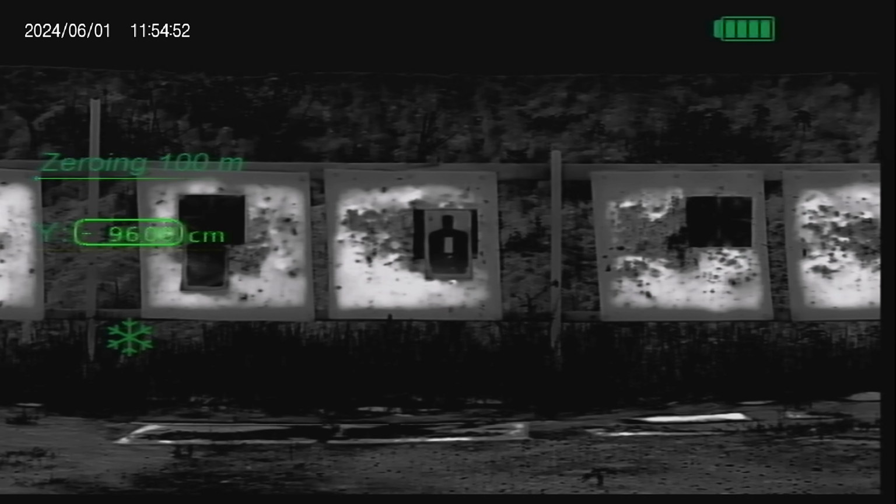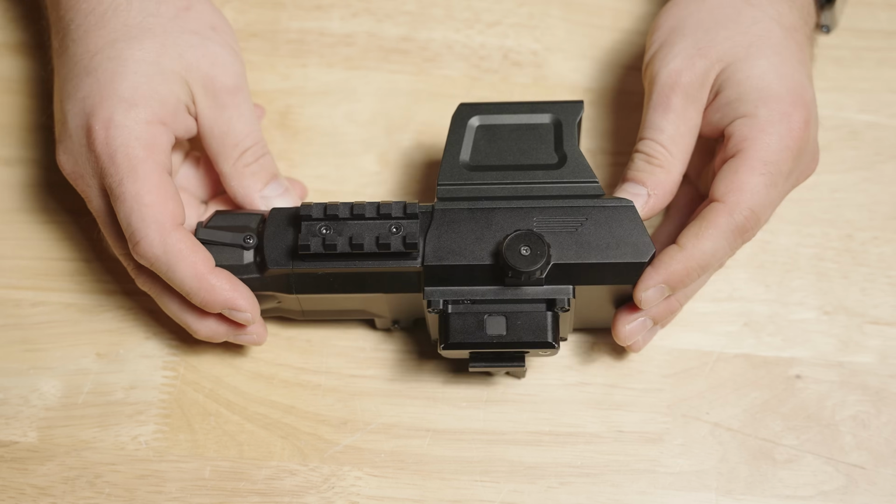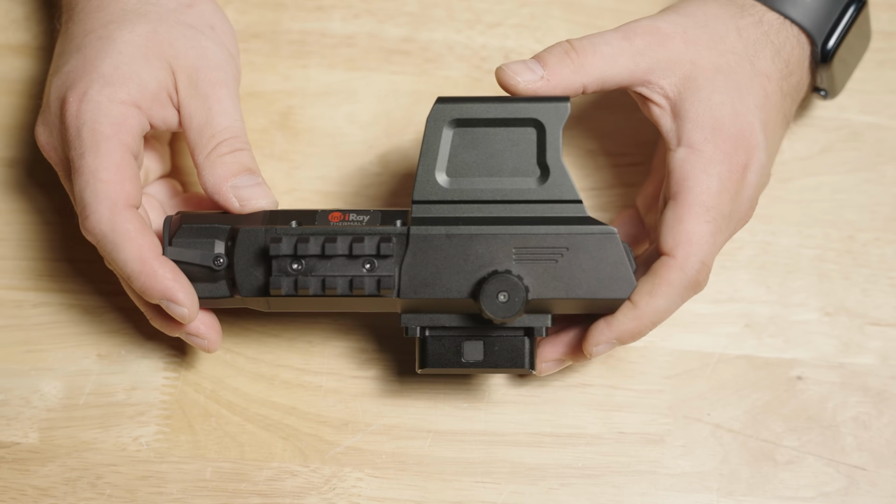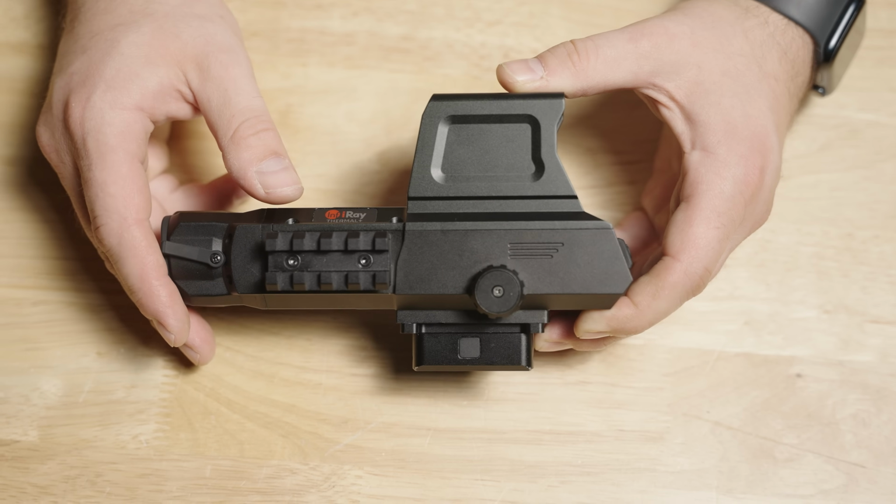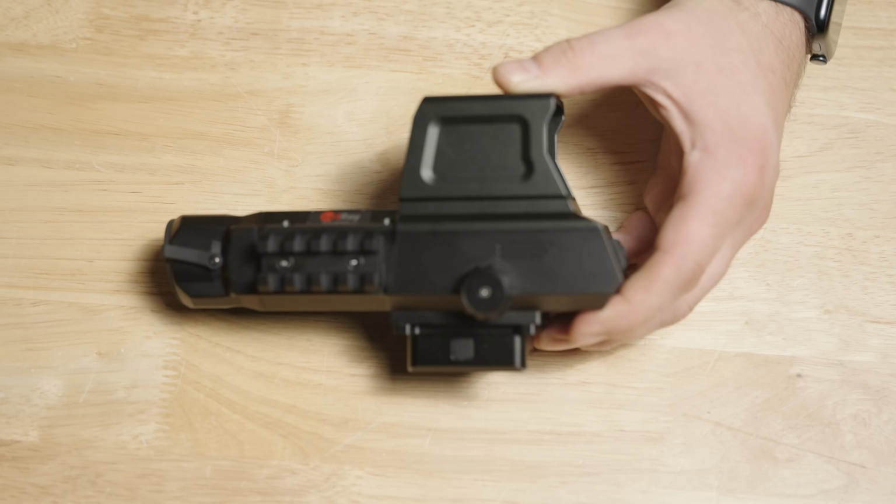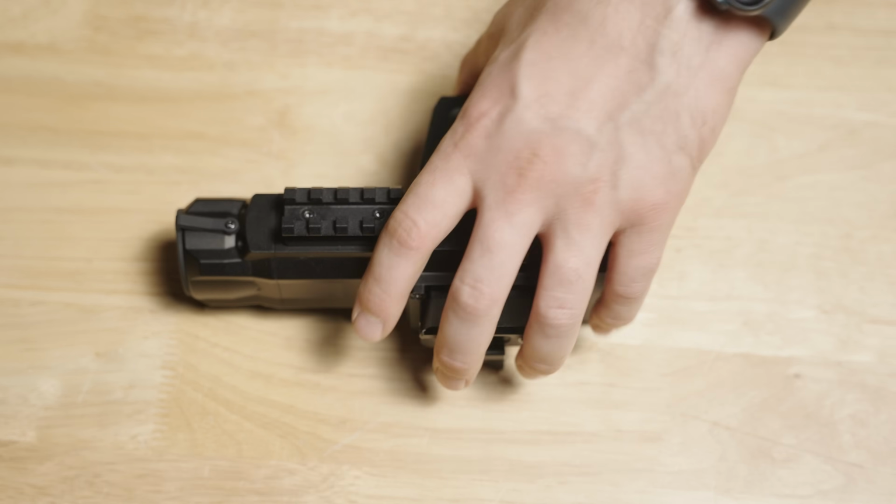There were zero firmware issues. Nothing froze, nothing stopped working, nothing failed to work. Once I fully understood how this optic was supposed to be used, especially with those two full dedicated thermal modes, zero issues whatsoever. It worked great. So reliability wasn't an issue. The battery life of 4 hours they advertised was pretty accurate. I didn't have anything prematurely die on me before that rough 4-hour ballpark using quality lithium batteries. And I was, for the most part, using it on mostly full brightness because I was out in the bright daylight using this optic. So all that was good. Everything that was advertised was true.